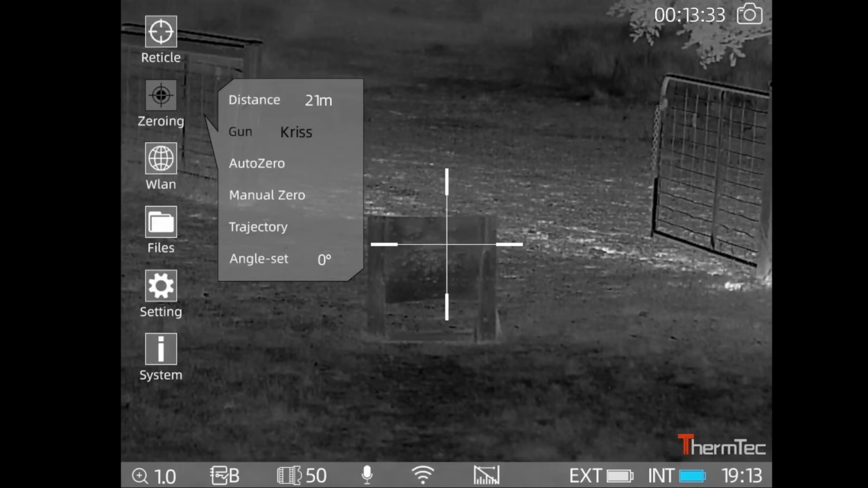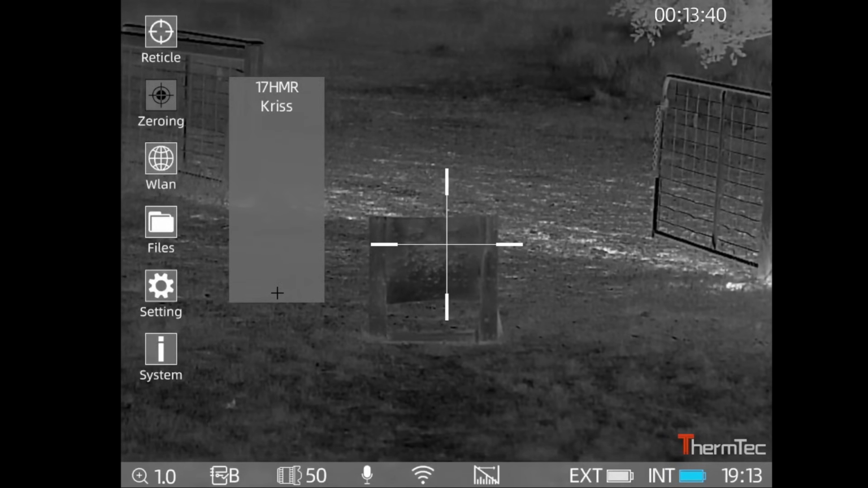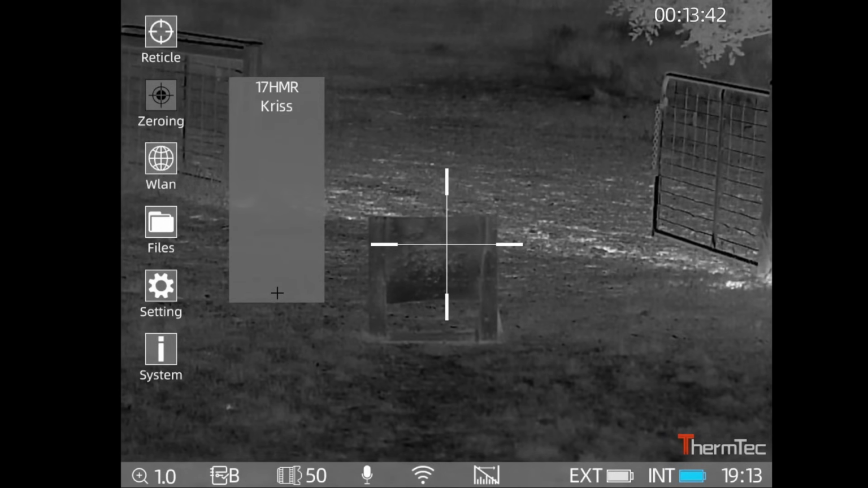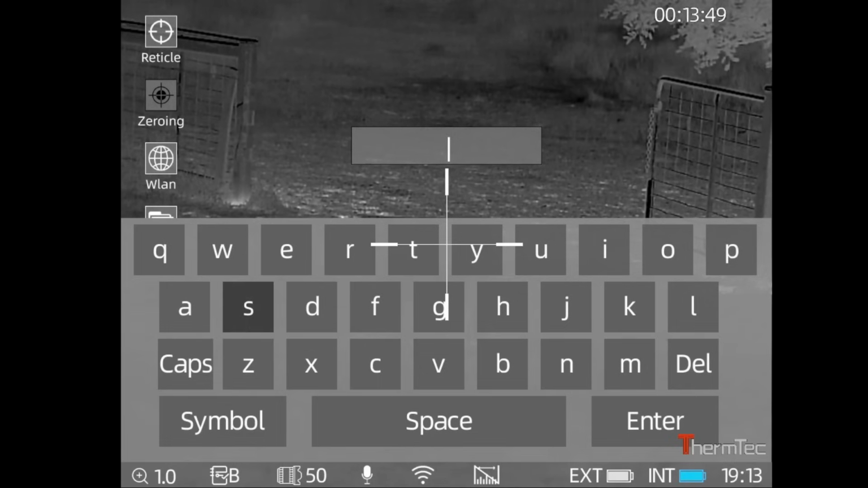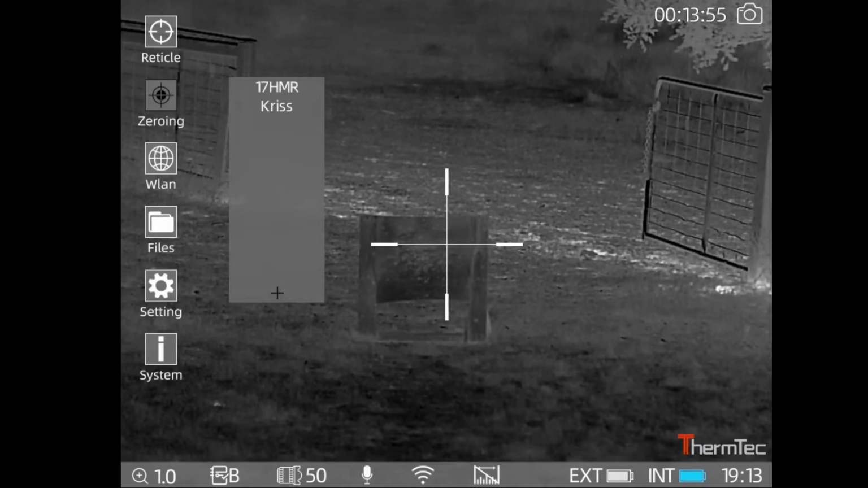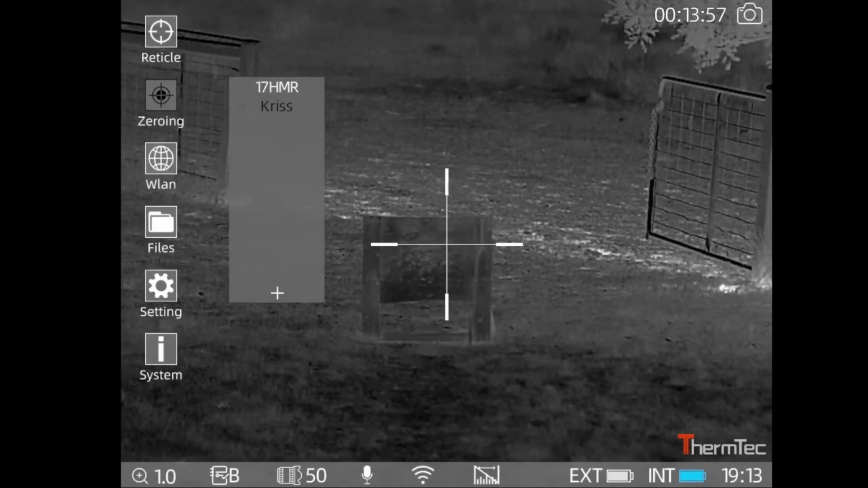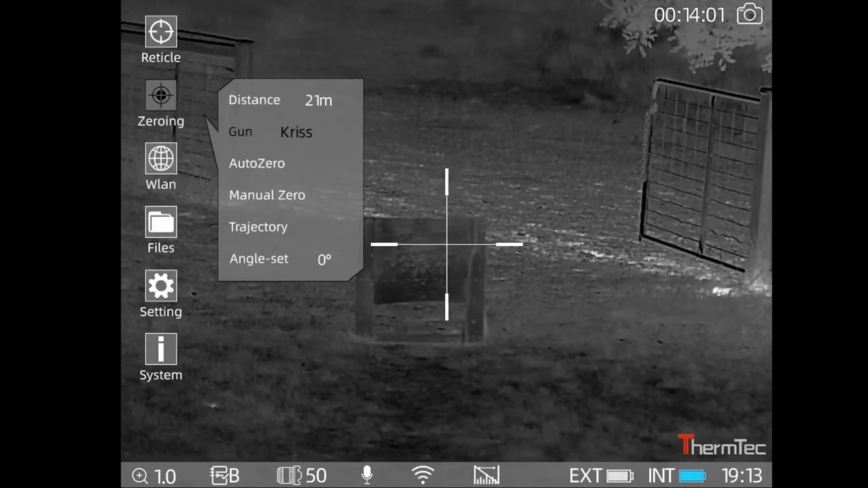If you want to add a new one into this, you can actually go into the plus there at the bottom, see it goes black, and then you can actually go through and type in whatever you want to call it. But I just want to get out of that now, into that, Kriss, select, now long press to escape out of that.